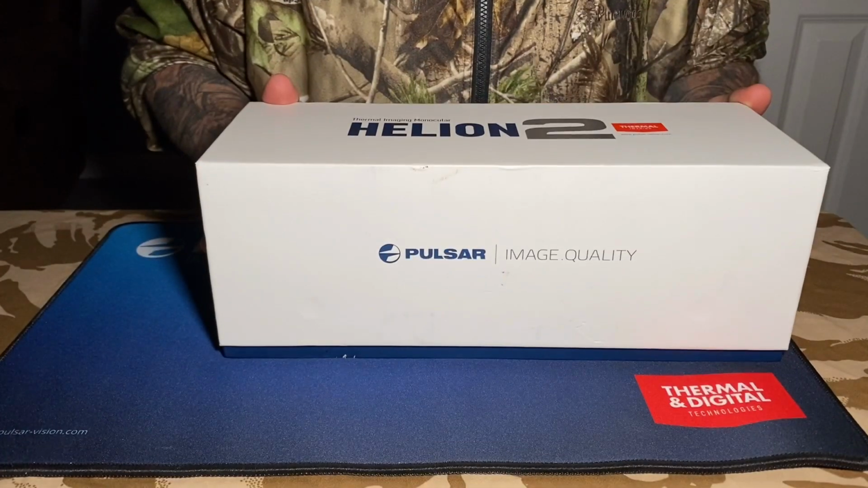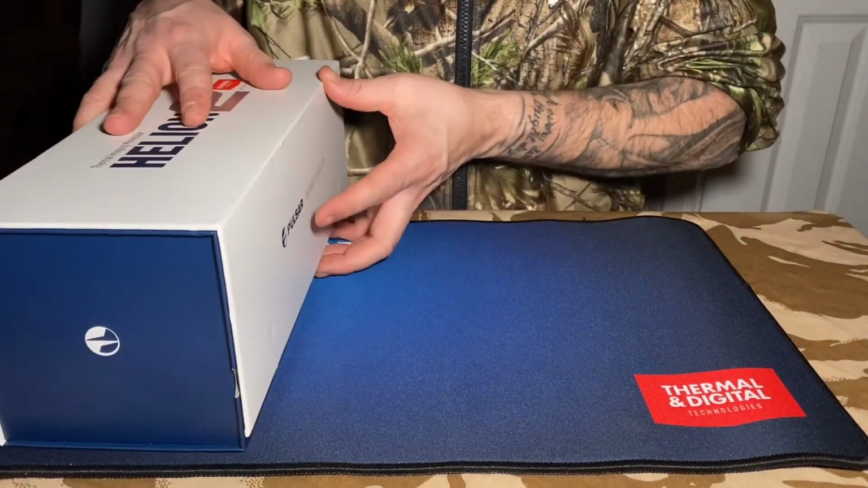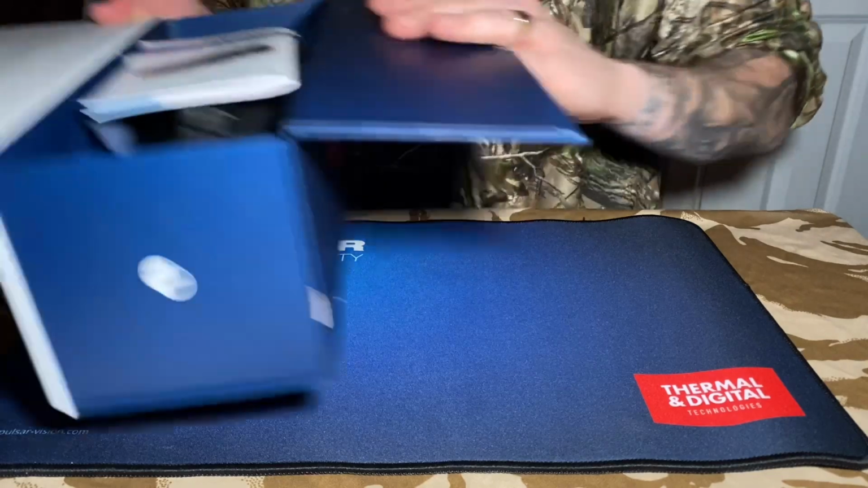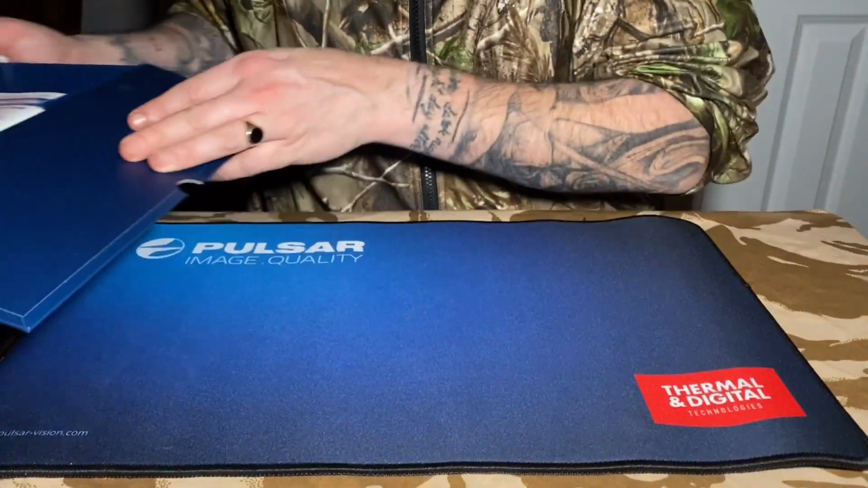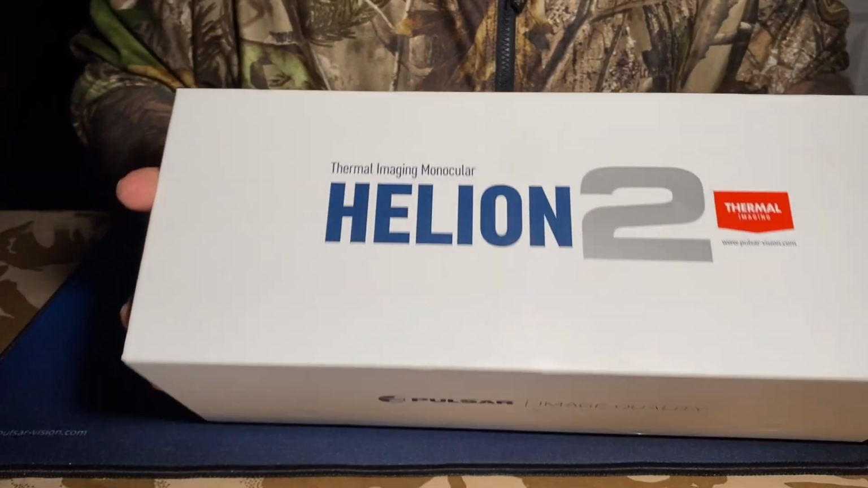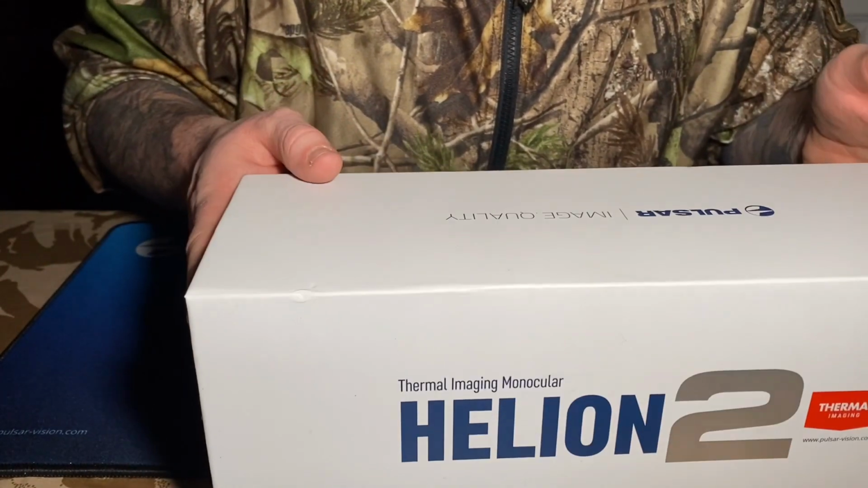Now, still a thermal, but it's a completely different animal. Let's get it out of the box. I don't know if you can see the box very well. Let me just show you before I do anything with it. The box is beautiful. It's like an Apple product. You can tell they put thought into this. It's quality.